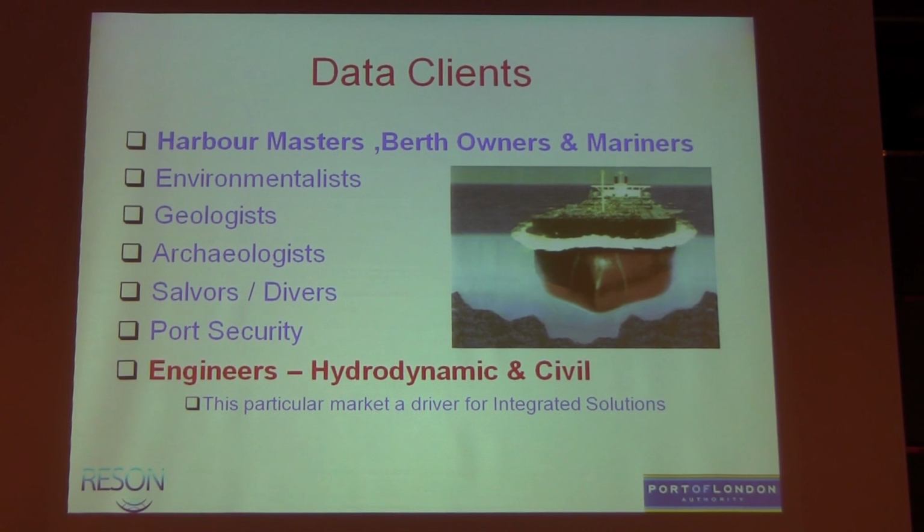But critically, where we've developed, if you want to say, our contract side of things is with engineers, hydrodynamic and civil engineers. Some marine side, but a lot of them land side, who aren't really, it's very new adoption for them. And that's a real driver for this integrated solutions.